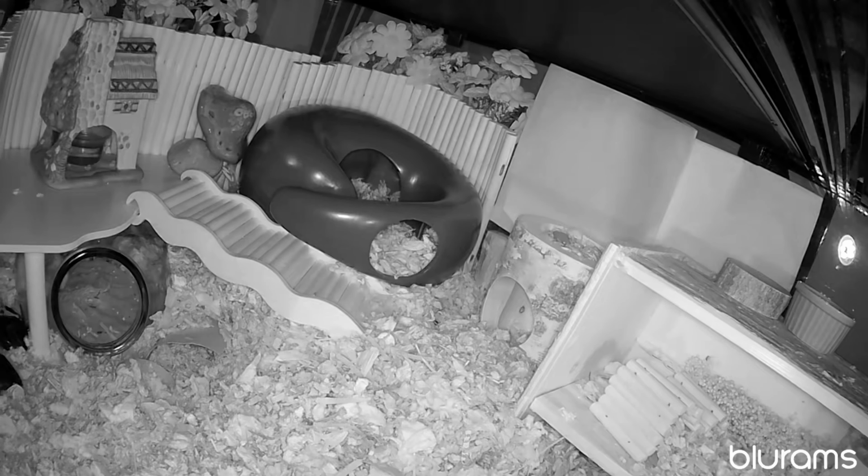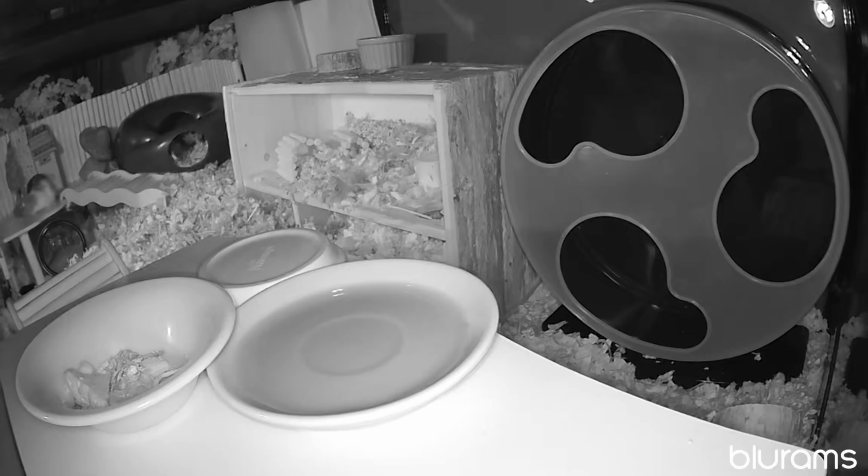I call that the water house because I have a dish inside of it to keep dust out of his water. So I have 2 pieces of paper there at the end of the flowers behind his little tree house. That is to block the glare coming through the window and a lamp that I have. So also to give me a little privacy if I wake up during the night and I'm checking on him.